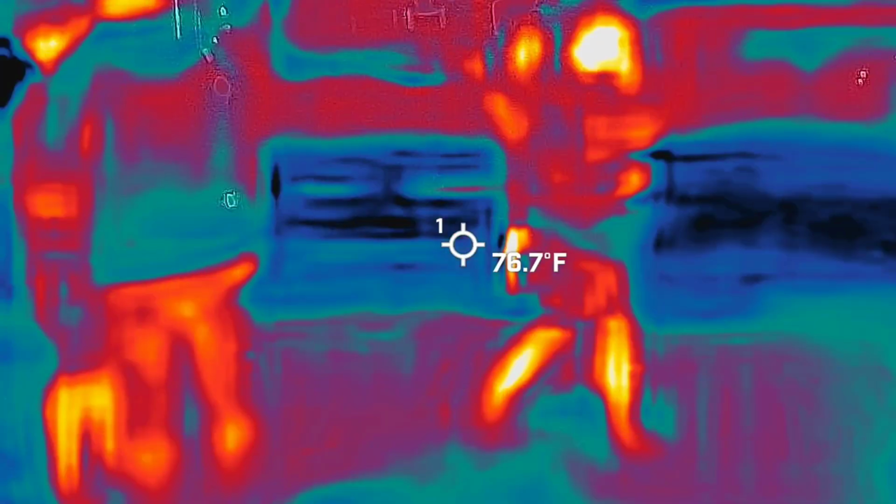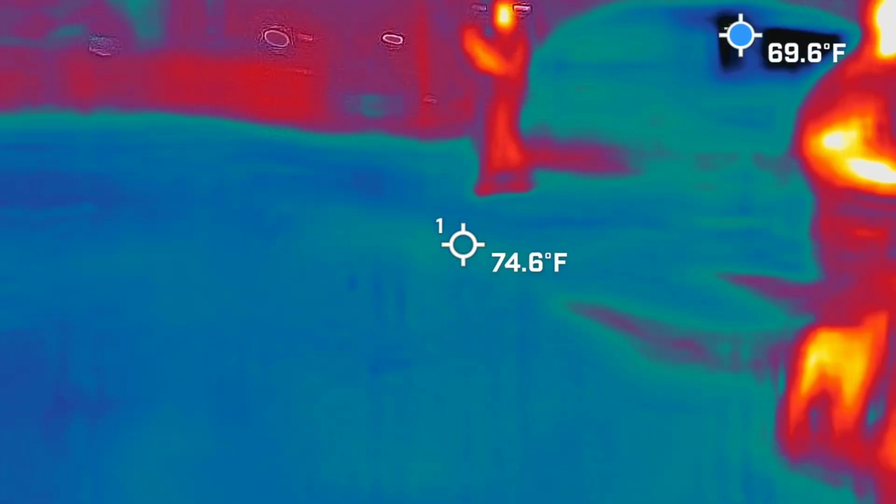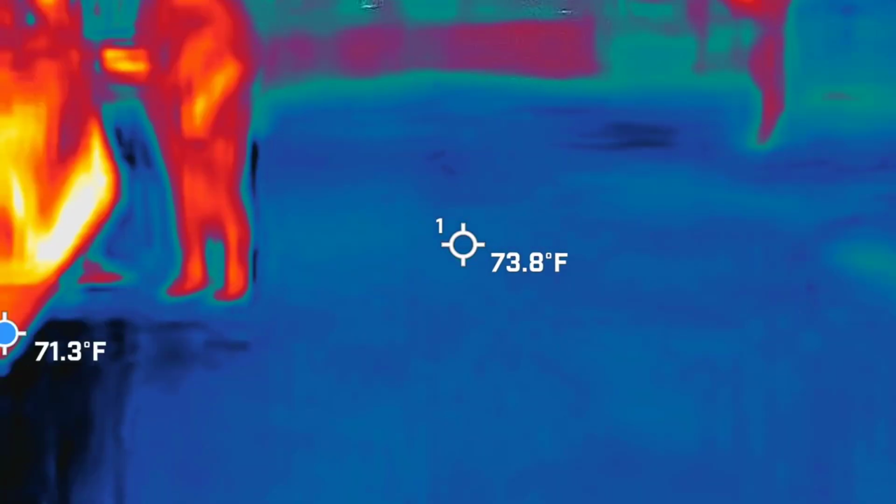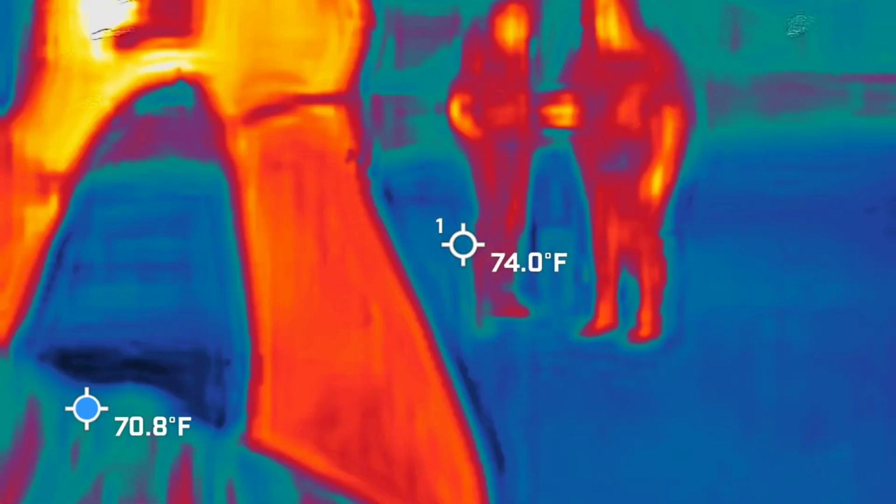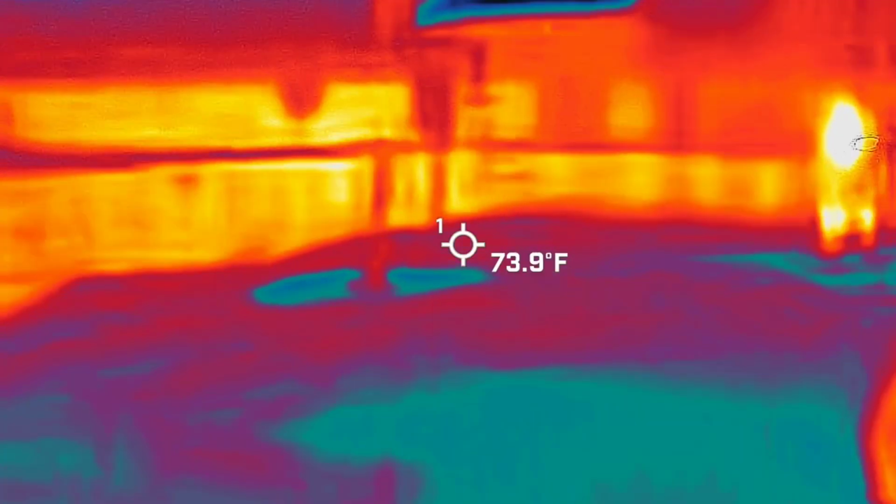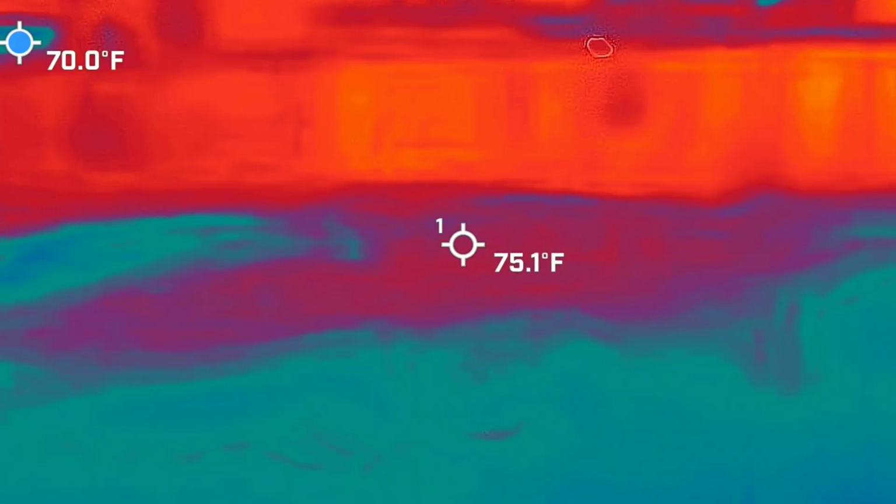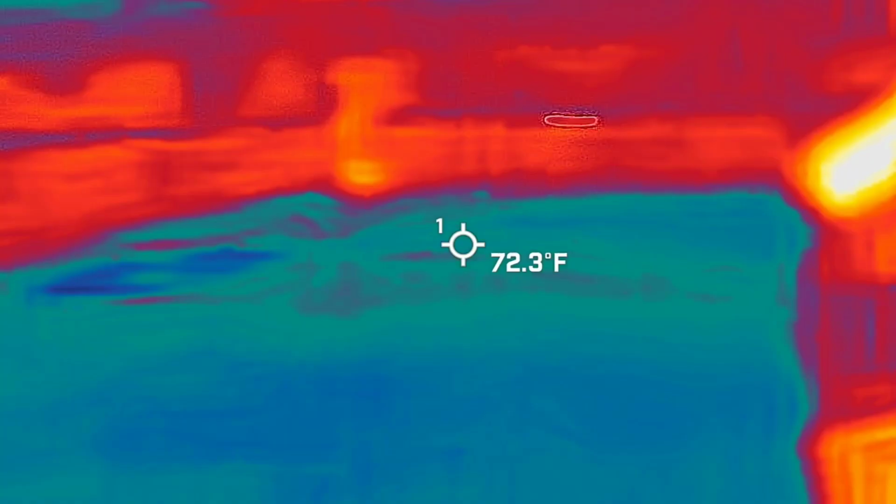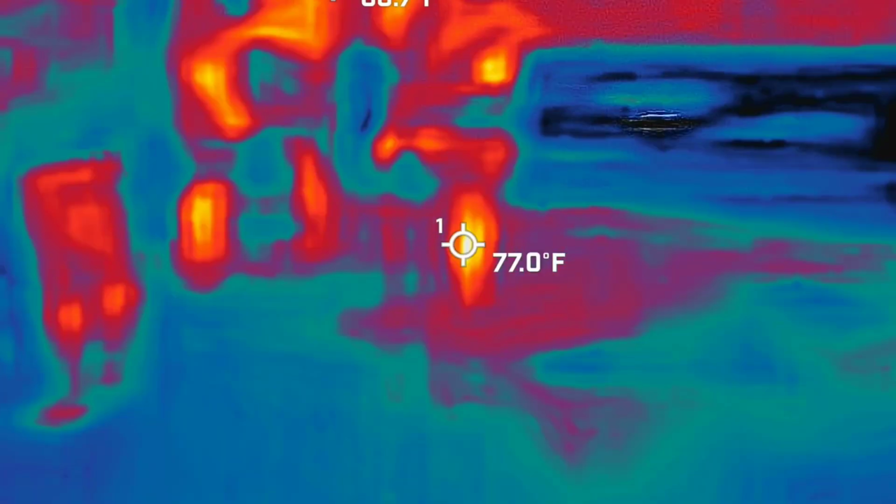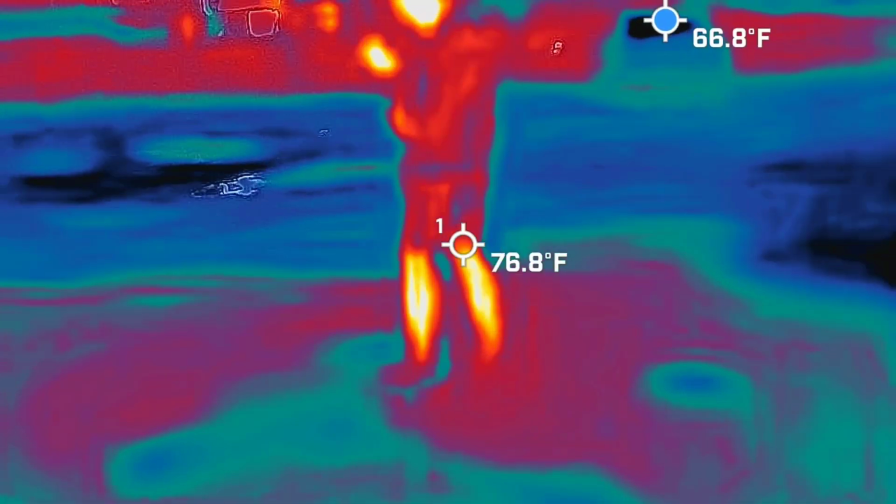It's just the car windows. They're all over. Okay, yeah. You hit a few buttons, by the way. I was just not reading this. Is that what you're doing?